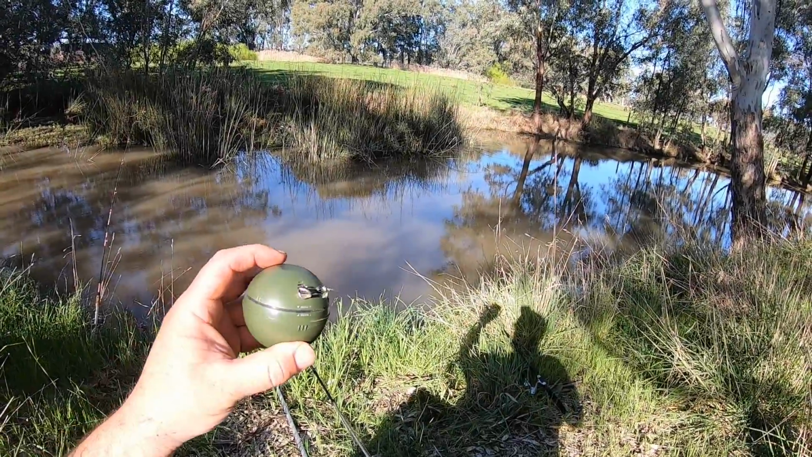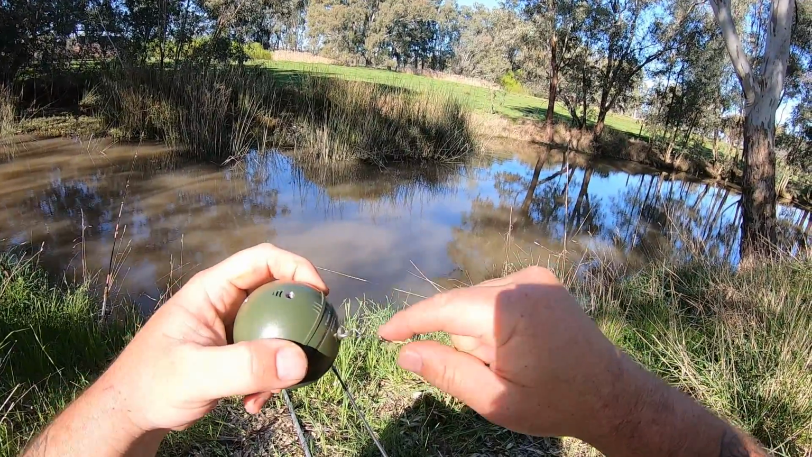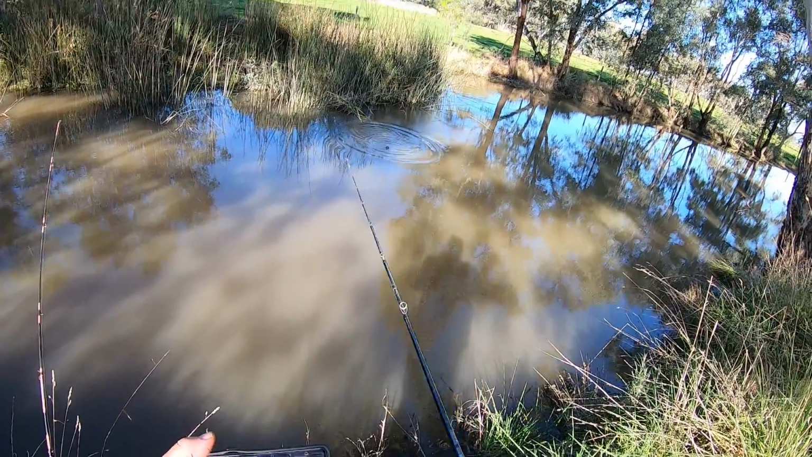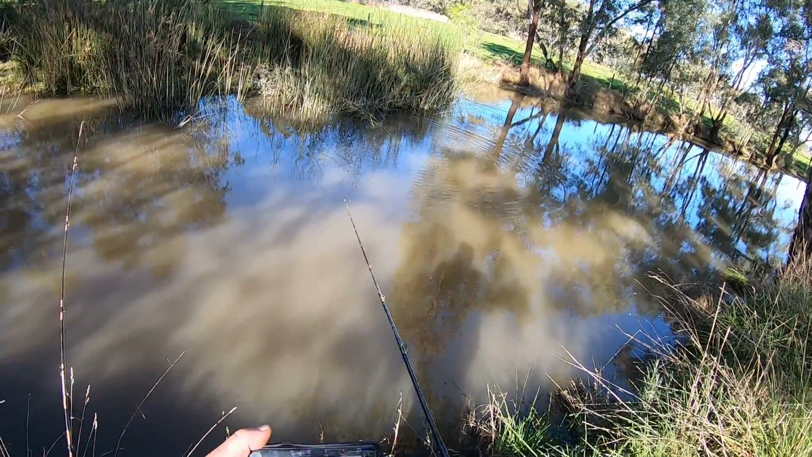Rightio, I've connected my Deeper Chirp Plus. This is a Mustad Fastach. This is actually the same line clip that I use on Murray cod fishing. Best line clips on the market as far as I'm concerned. How deep is it over there? It's 90 centimetres. That's actually a metre. That's actually deeper than what I thought it was.